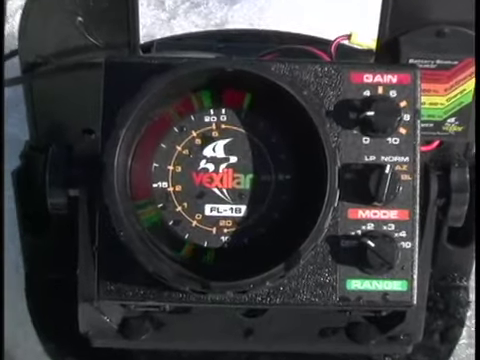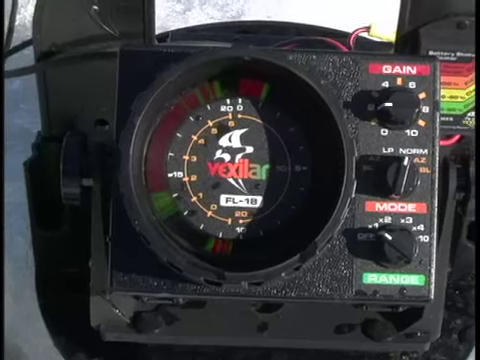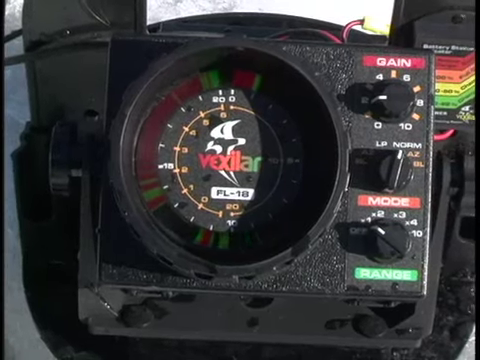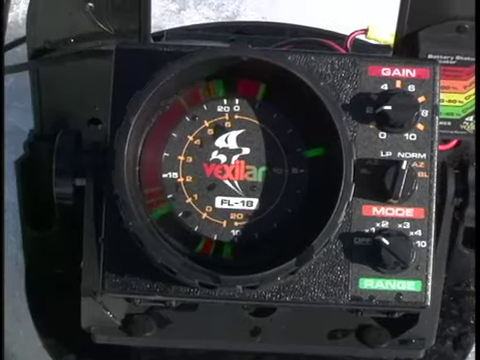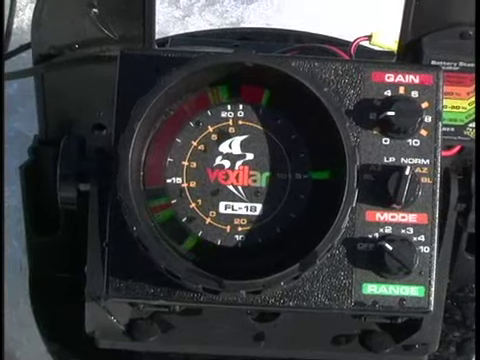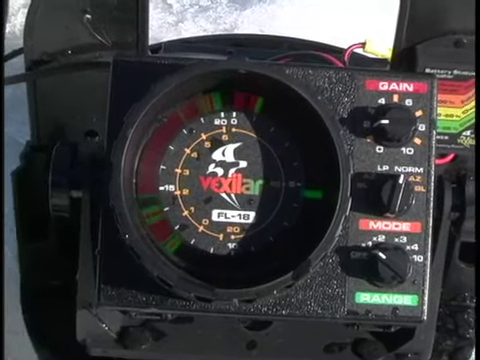Okay, there's one showed up right way up off the bottom again. That's definitely one of them crappies. Oh, I missed him. Come on, you gonna bite again? Nope, you give me my chance and I didn't get him. I'll drop down a little bit more and try for a different one. Here comes one up off the bottom. See him coming up off the bottom?